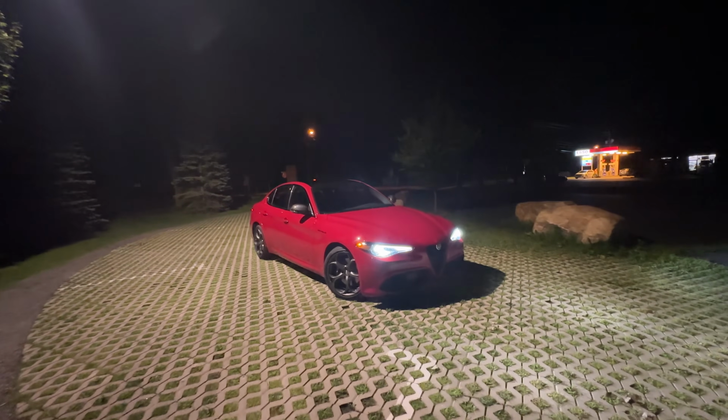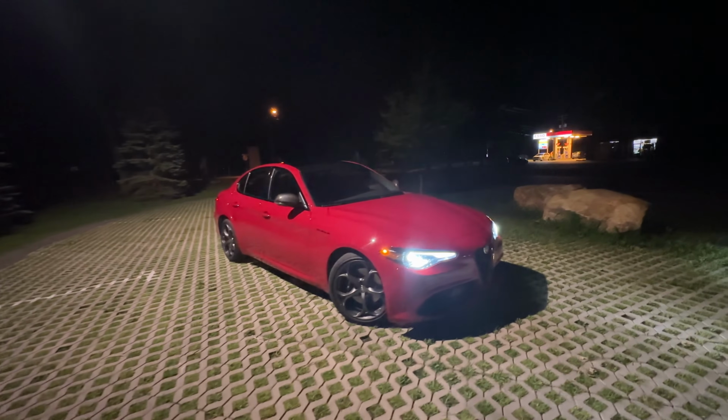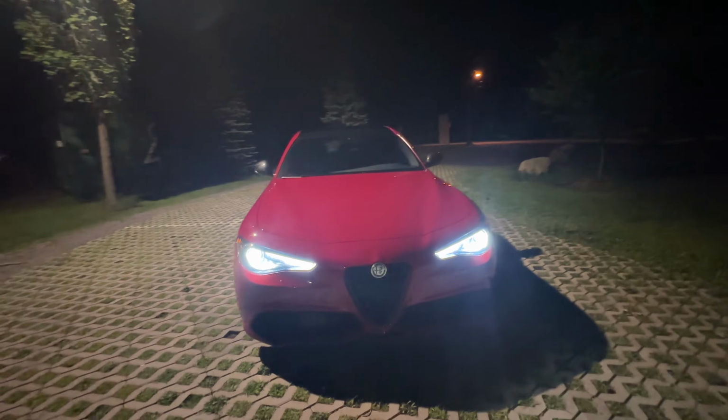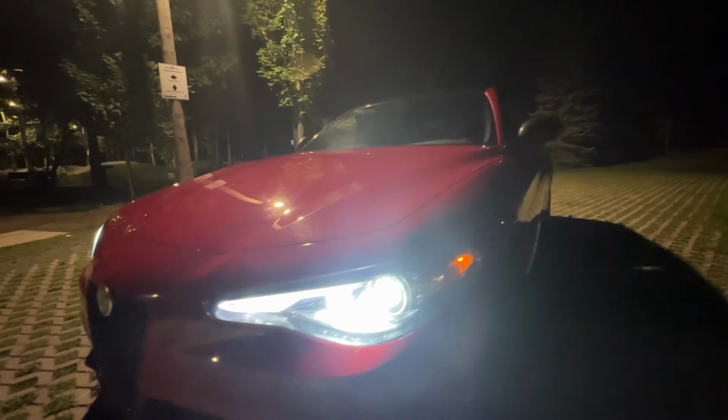All right, welcome back to the channel, and this is the 2023 Alfa Romeo Giulia Estrema, and we're going to take it on a night drive. So I'm going to take you on a quick walk around the car. Nice DRLs and main headlights right there. Super nice to look at.